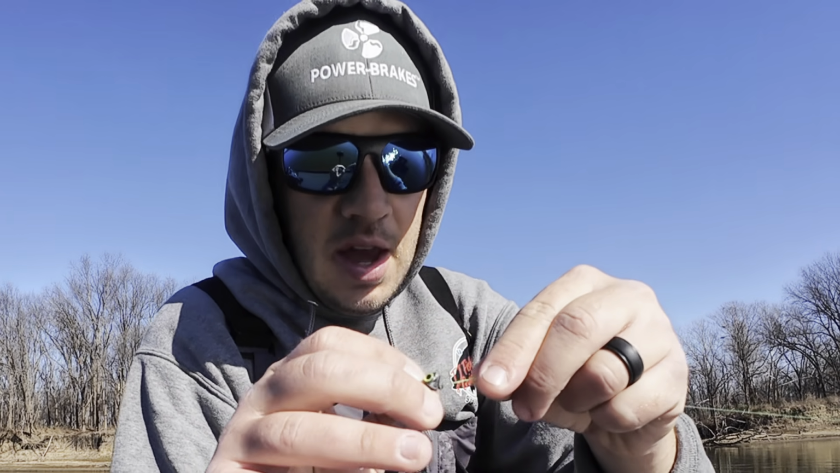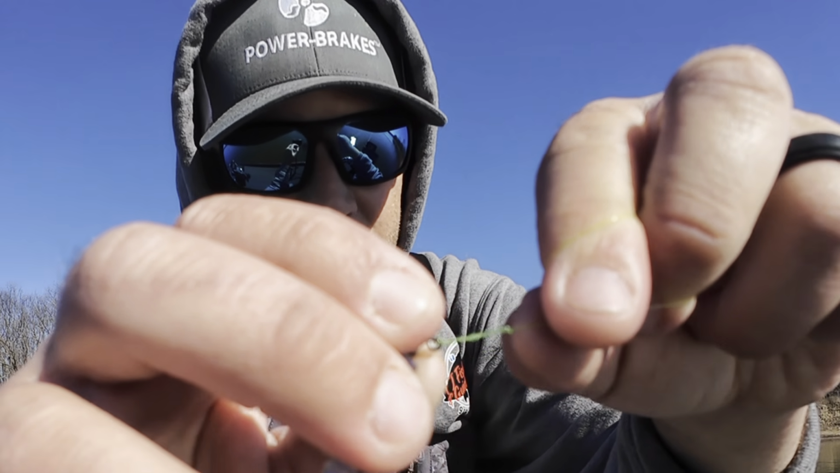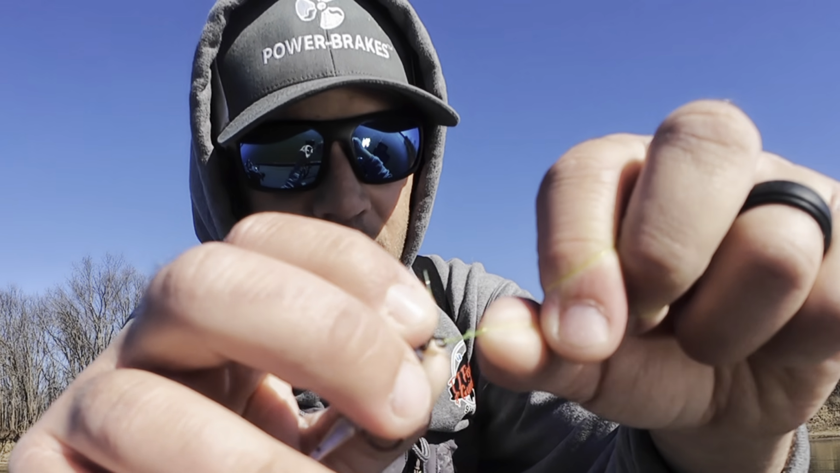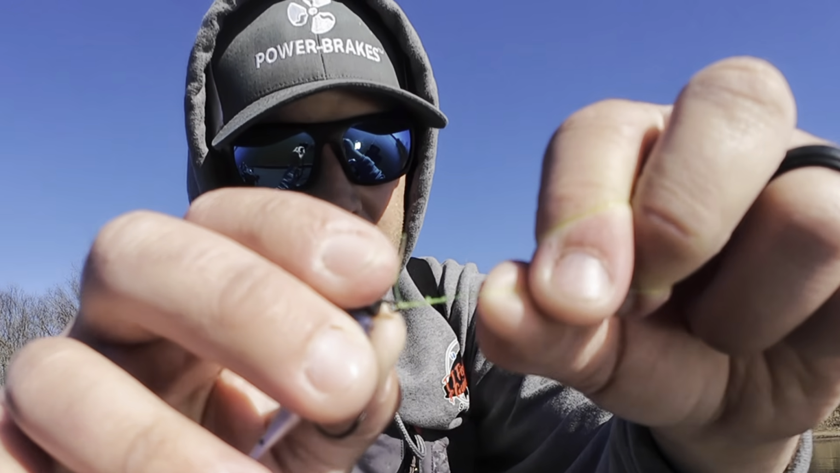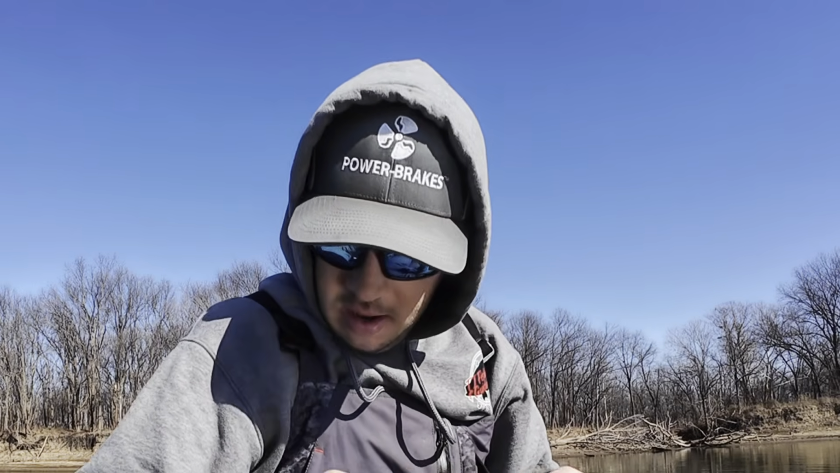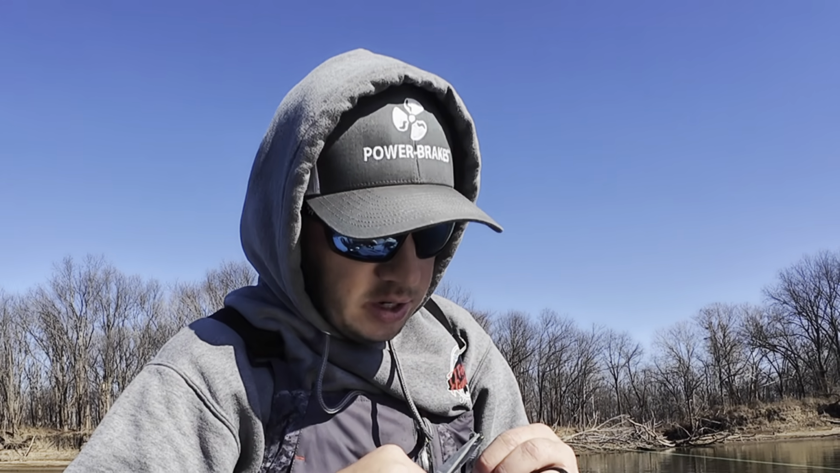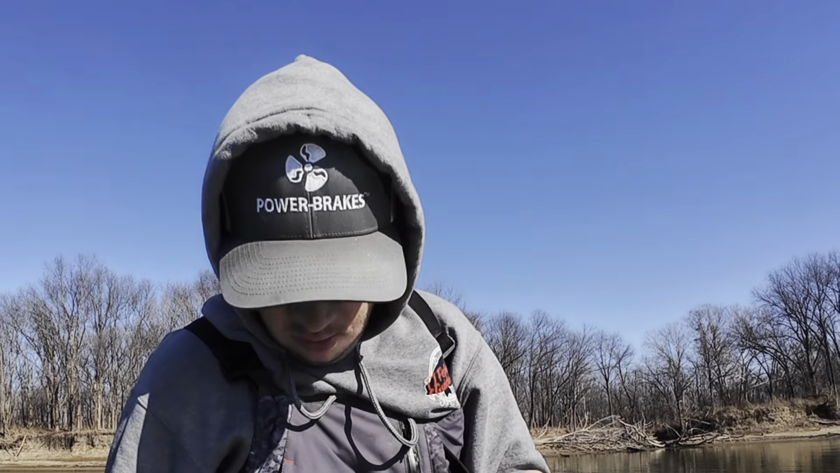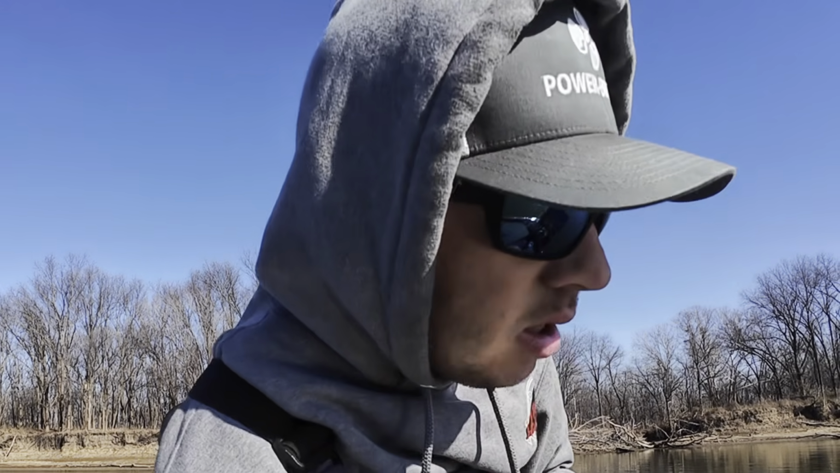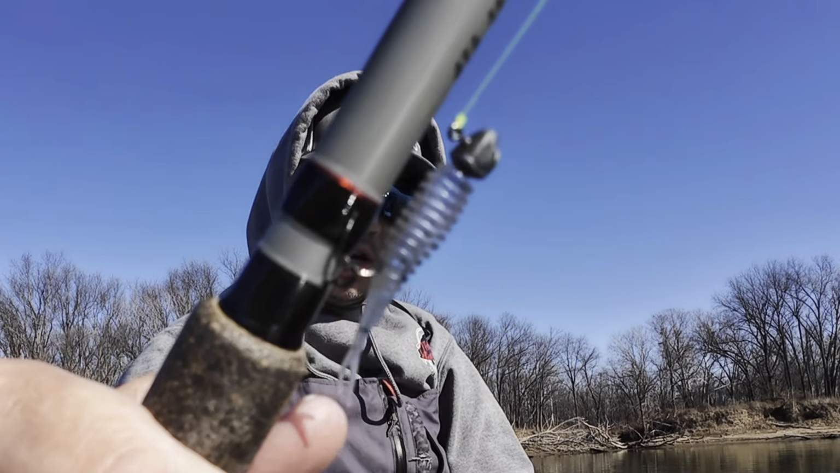Grab a hold of it. Then very carefully, you're just going to pull this down. Sometimes I'll wet it with my mouth, but this is brand new line. It's still pretty slick. So I'm just going to cinch that down. Makes a real pretty knot. And then take your handy dandy scissors. Cut your tag off. And you are ready to roll. So there's what we got. Got that tied on just like so.